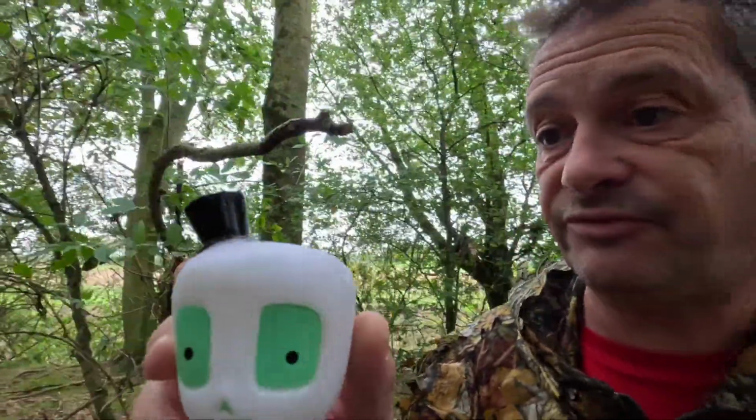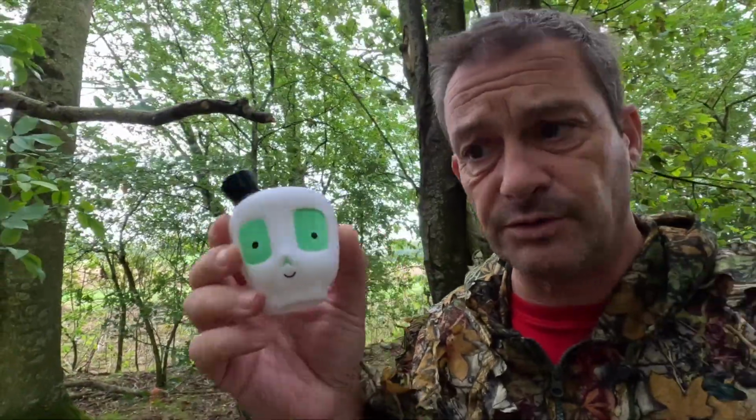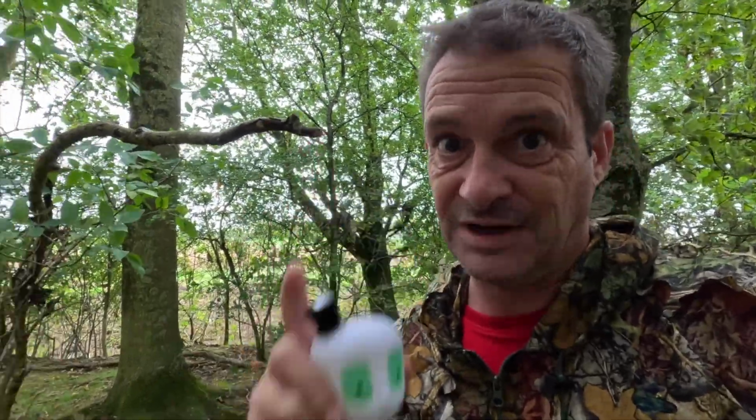I might put a bit of peanut butter on it and see if the badgers or something take a bite, hear it squeak and start playing with it, because apparently badgers like to play with squeaky toys just like dogs do. I was told that in an email, so thank you for that. On top of that, that's everything I've brought anyway.